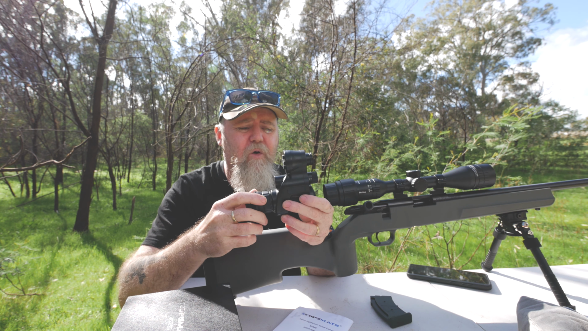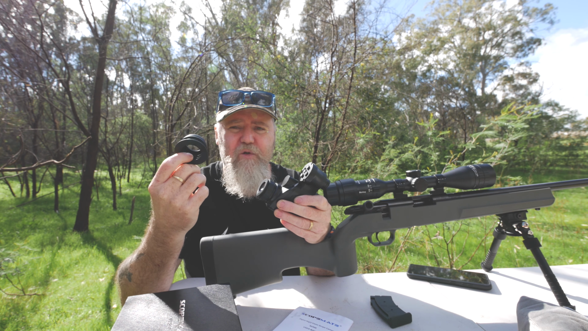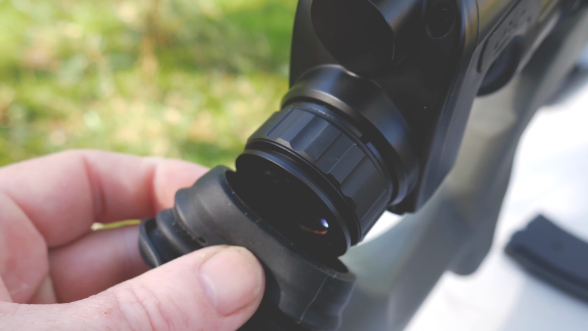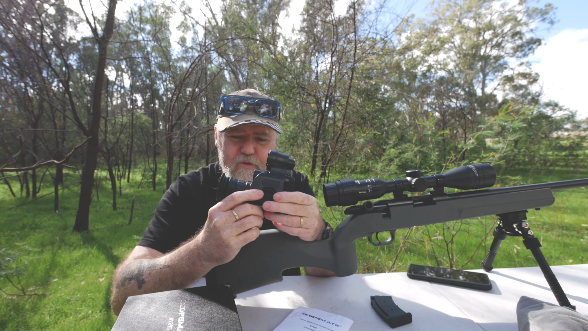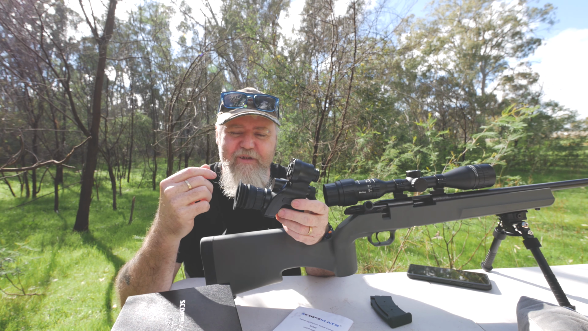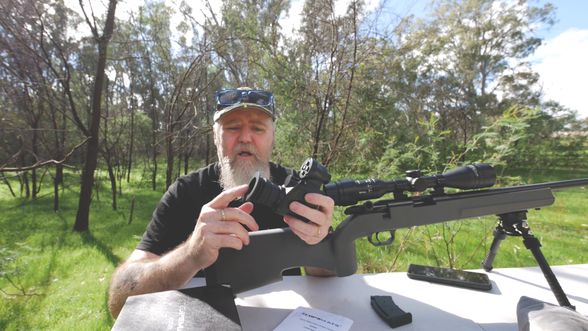But as far as cons, there's not really. The only other one that I found is this eyepiece. It comes off a bit too easy. If it had another little band in it, you could put like a zip tie around, that would be useful. Because I haven't used this huge amounts yet, and I've already had it come off twice. One time, unfortunately, I had to backtrack a fair way along a track to go looking for it in the dark, which wasn't easy. So it's a bit of a shame, but you don't want to lose these things.